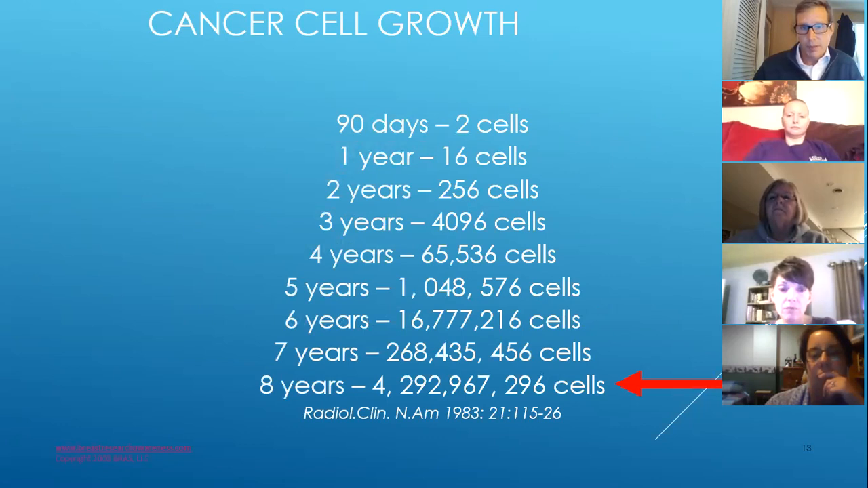Is that, in your opinion, early detection? Most women say no. They're thinking more 8 to 10 weeks or 8 to 10 months, not 8 years. A cancer has been growing. So we're using a technology that guarantees you have an advanced cancer before it's detected.